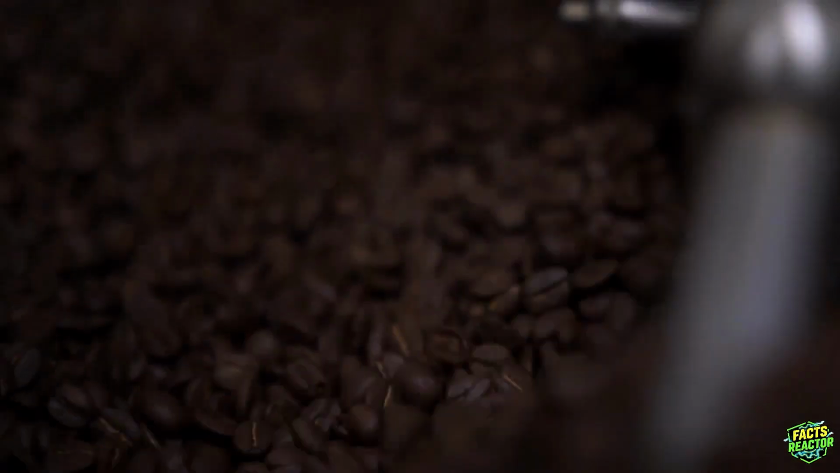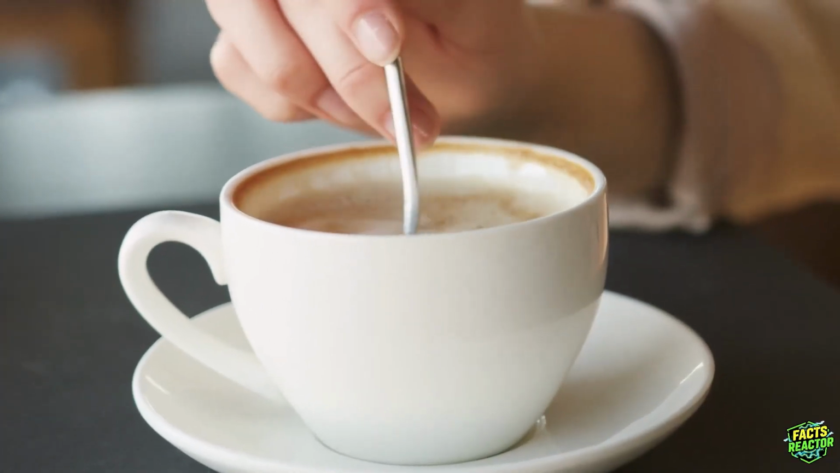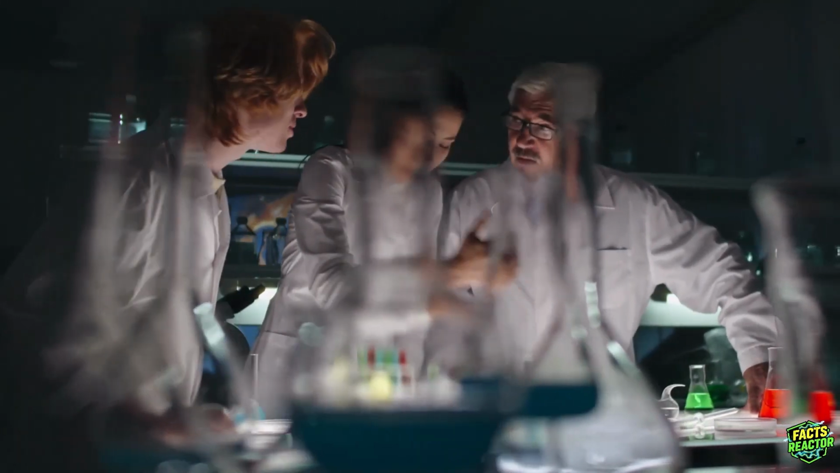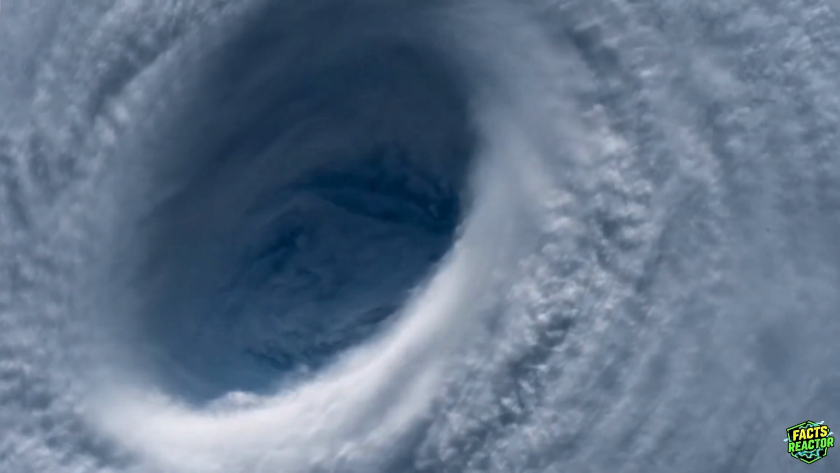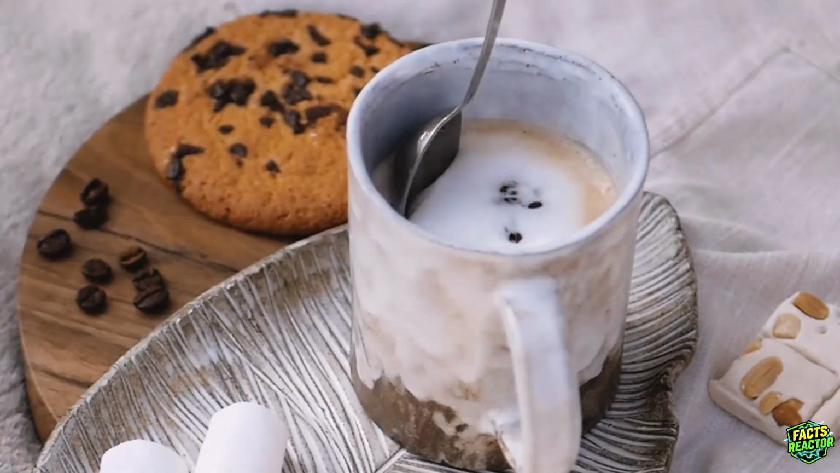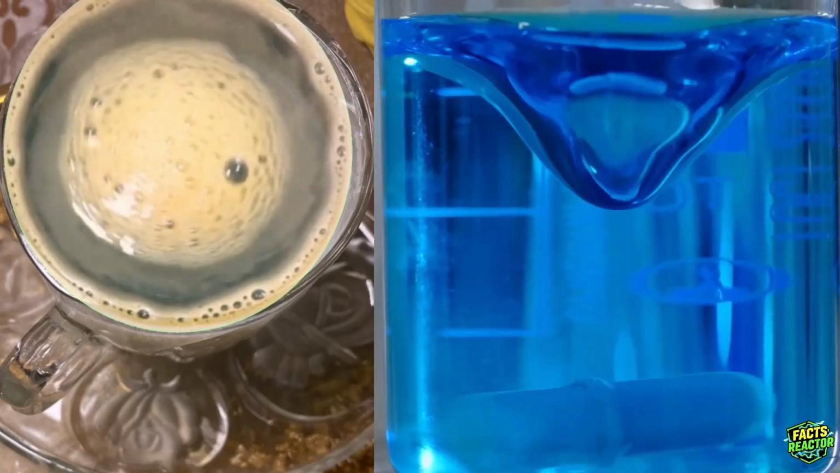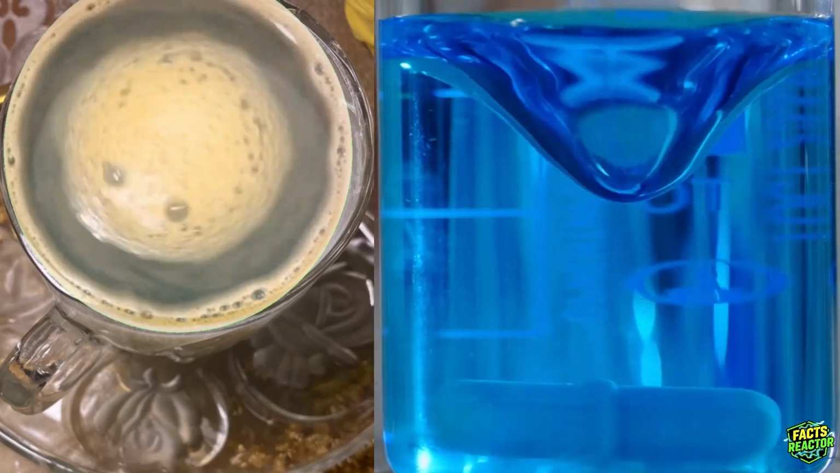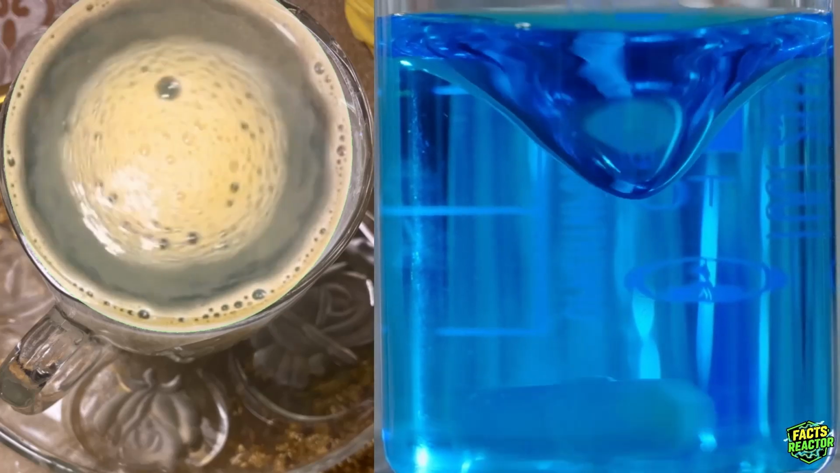But the physics doesn't stop once coffee hits your cup, because when you do this, you're creating a phenomenon that scientists study in million-dollar laboratories. And I'm not exaggerating. What you're about to see connects your morning routine to literal hurricanes. Watch what happens when I stir this coffee. See that spiral? That's not just pretty, that's turbulent fluid dynamics. The center spinning fast, edges spinning slow, creating chaotic, unpredictable flow patterns between the layers.